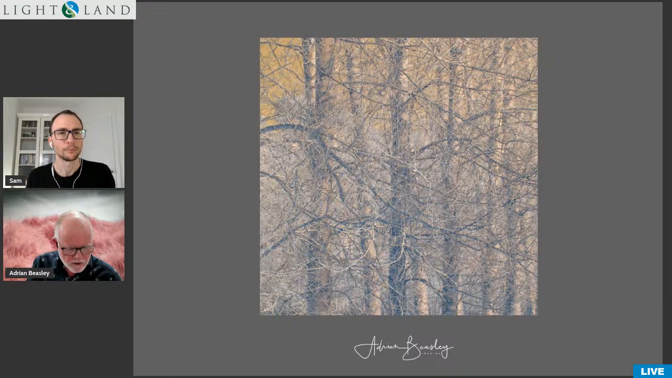Yeah, I think so. And woodland is a tough subject. It can be chaotic, it can be dark, it can have difficult contrast ranges and so on. And actually, infrared might be another way to tackle woodland. If you've got a lot of woodland near you and you've struggled with it, then perhaps taking a look at infrared might be a good thing to do.